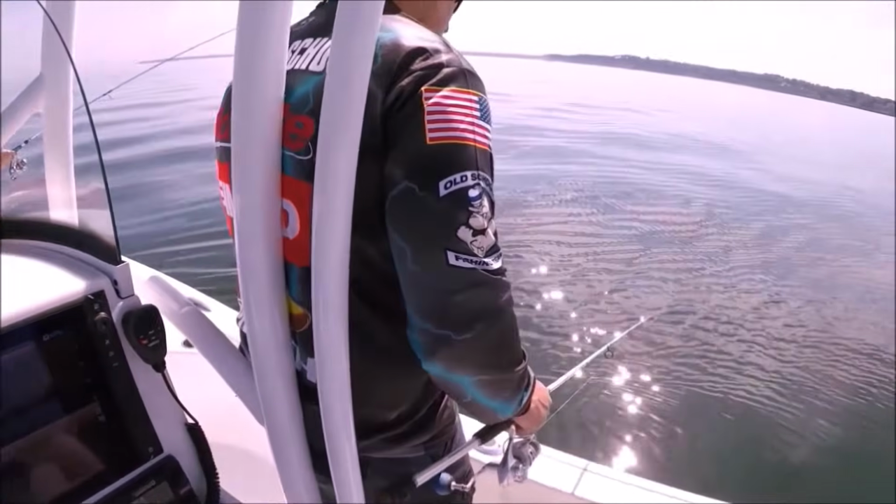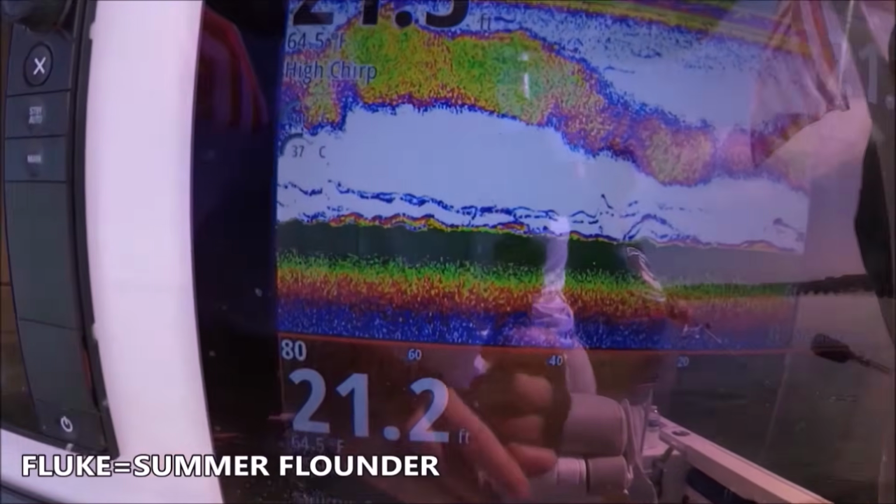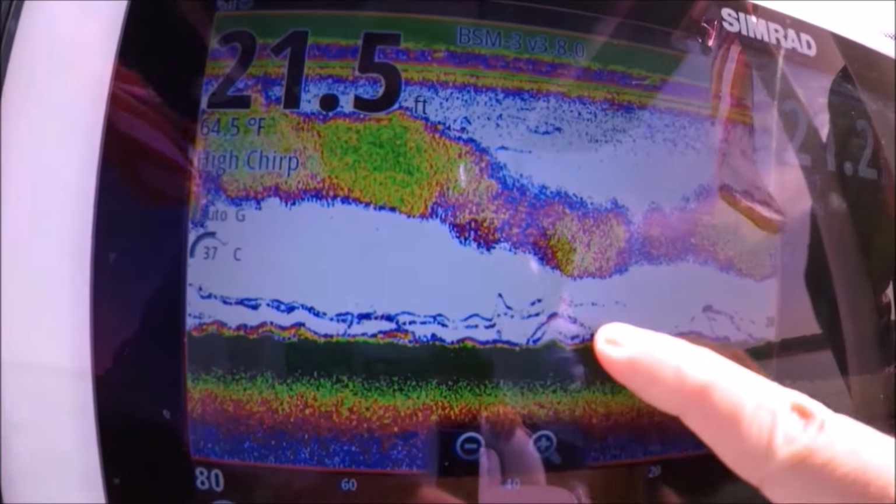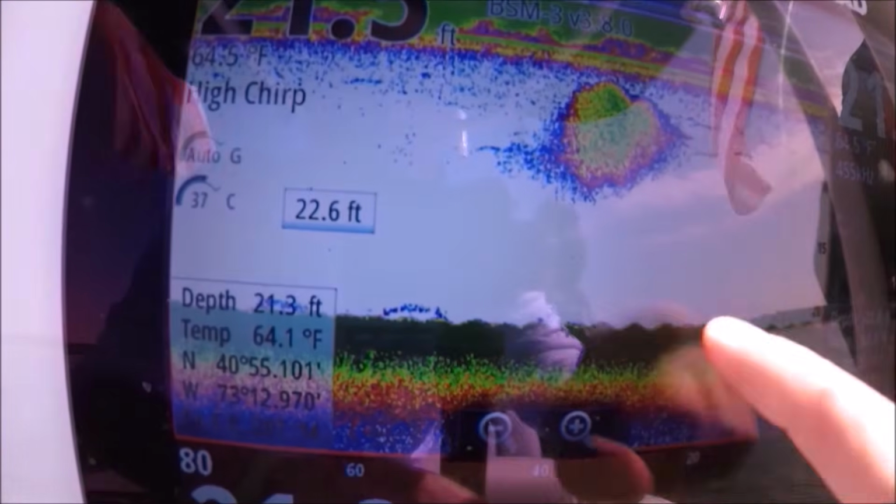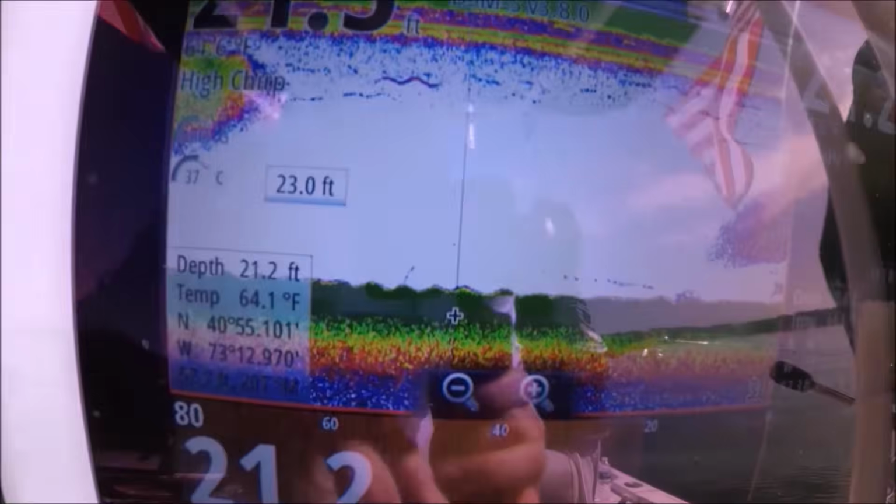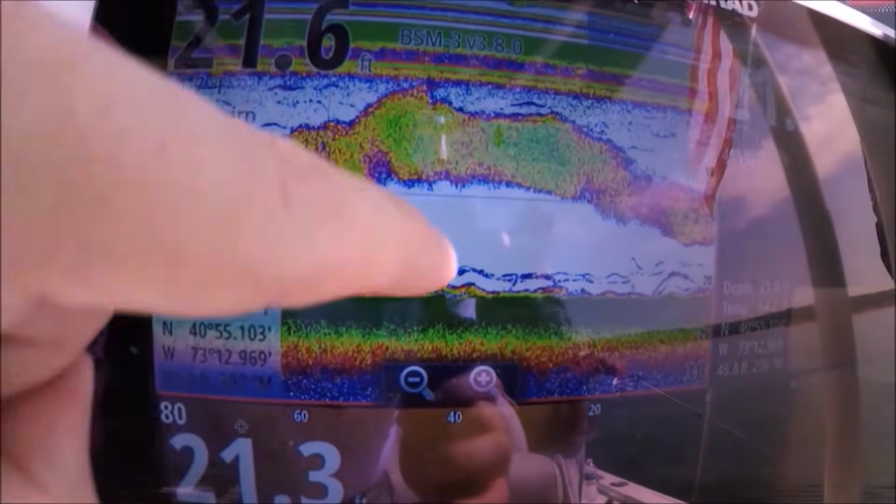Okay, we are fluke fishing here in Long Island, and you can see that's what fluke looked like on the bottom. See that color there that's just above the green? We just passed over it. I'm gonna back up. You see it's a solid bottom here the whole way, and these are sand eels right here, and that's fluke on the bottom, right underneath those sand eels.